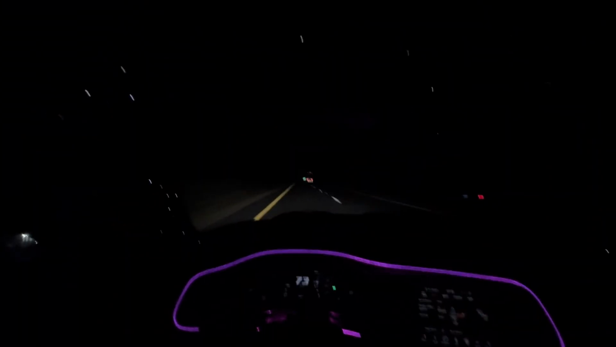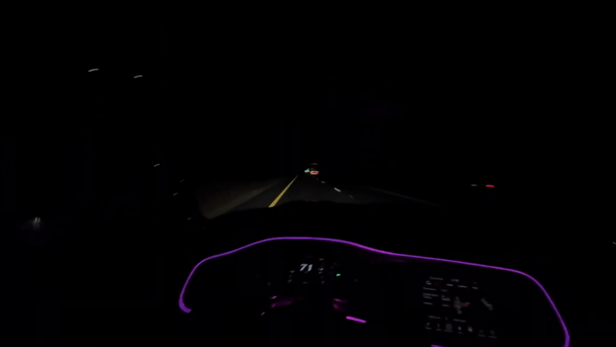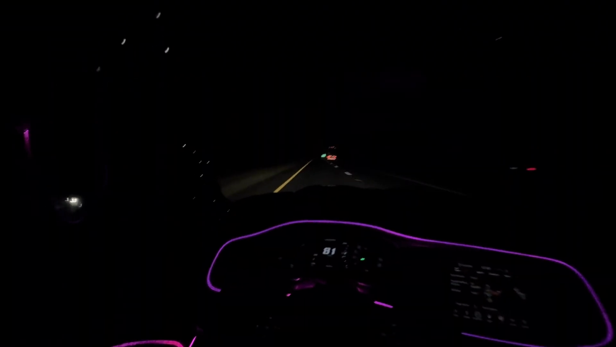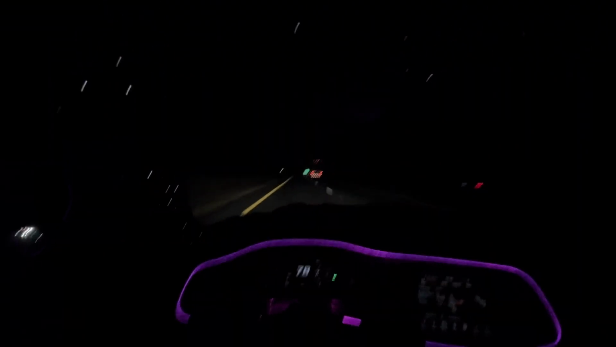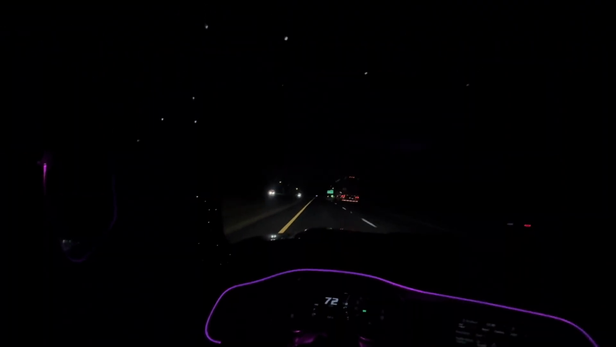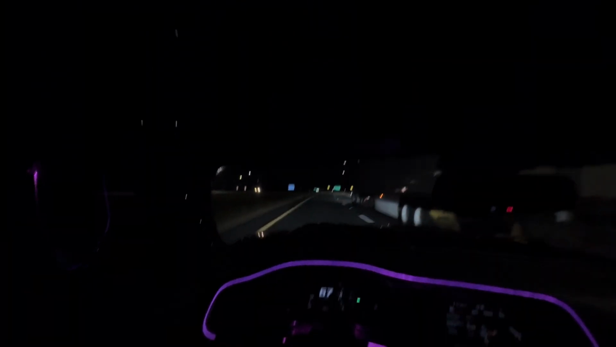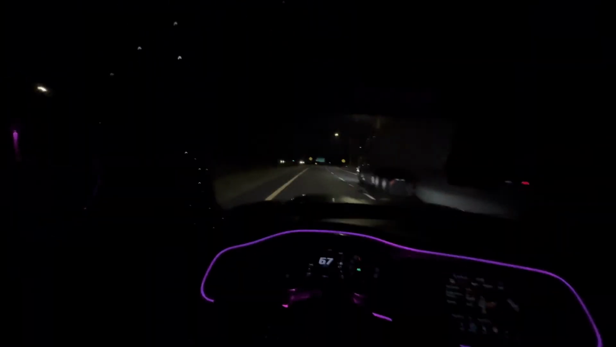Windows up. Hopefully y'all not hearing too much wind. Let me know if y'all want me to make a video of me hitting my top speed. I will make a video of hitting the top speed. But y'all know, of course, we gotta block the speedometer off. But you know, I'll let y'all know if we hit that top speed. Y'all gonna see how fast I'm going, man, in that video. So if y'all want that video, let me know, and I got y'all.